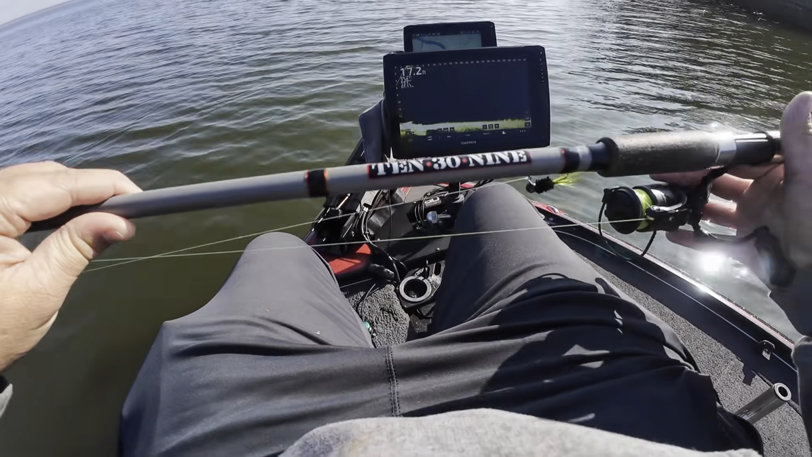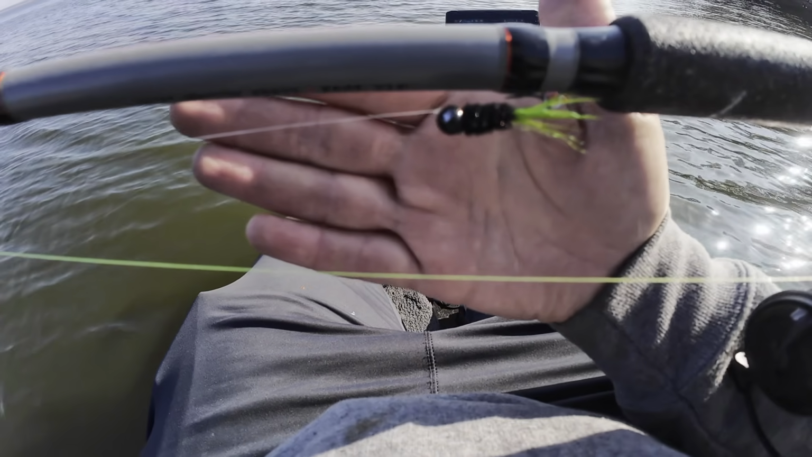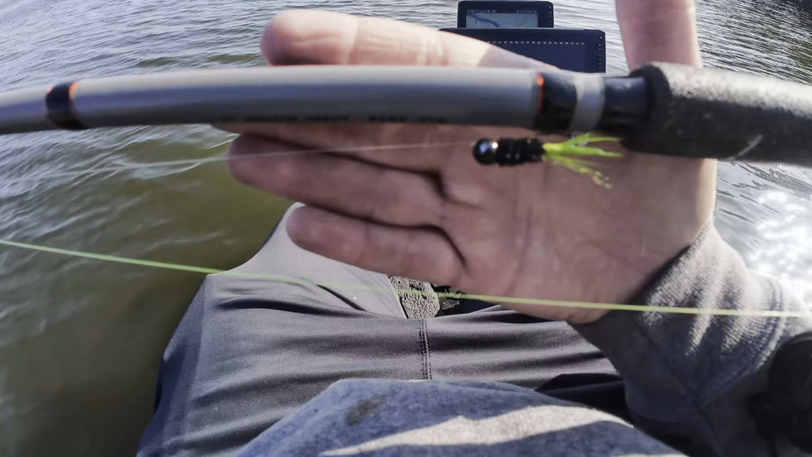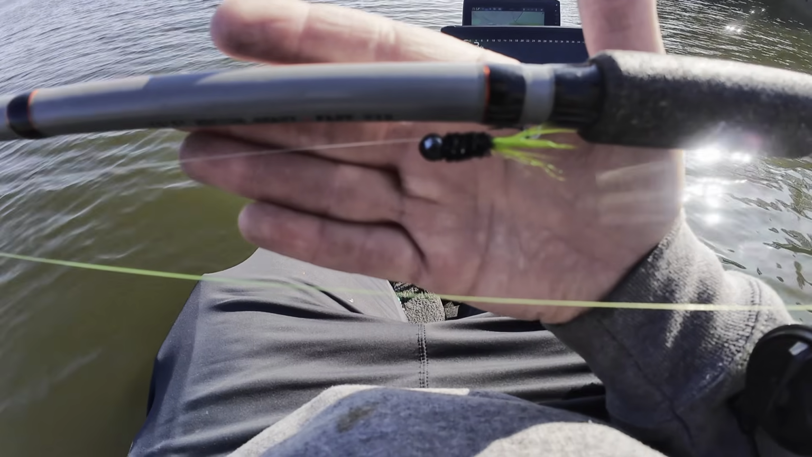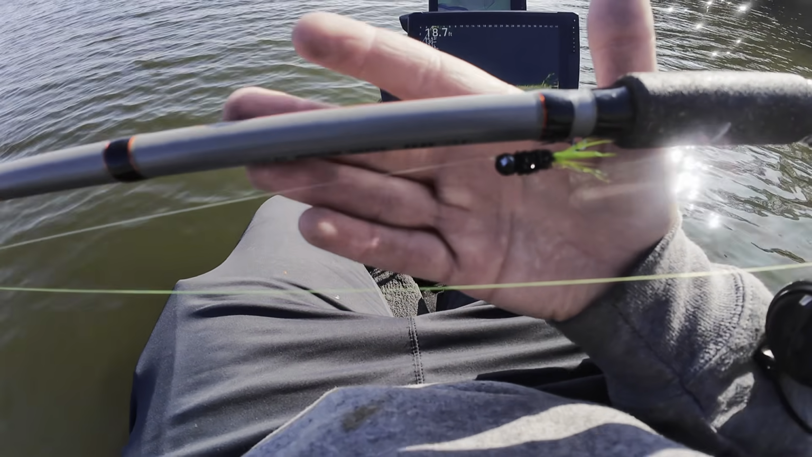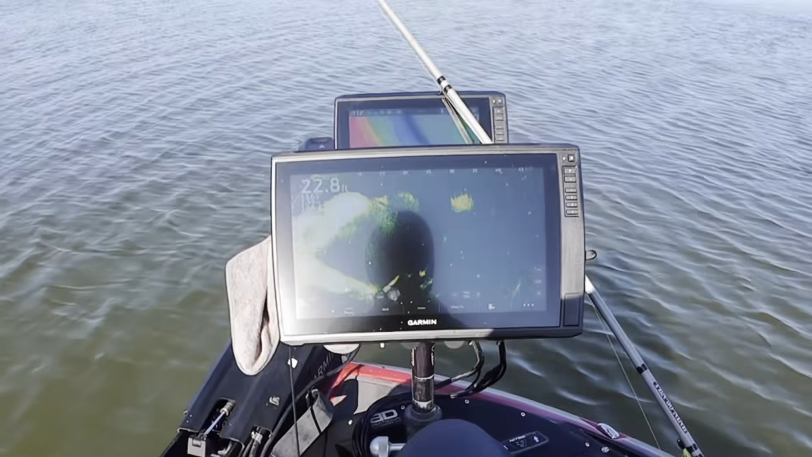So I picked up another 13.5 1039. This one actually has a hair jig tied on. That is a hair jig my buddy Justin Robinson makes, and it's called Justin's Jigs. That's his company. You can find him on Facebook. This is a 16th ounce black and chartreuse. We call it Old Faithful. Black and chartreuse is a great color combo anytime, anywhere, most of the time. So let's get on the hunt here and see what we can find.